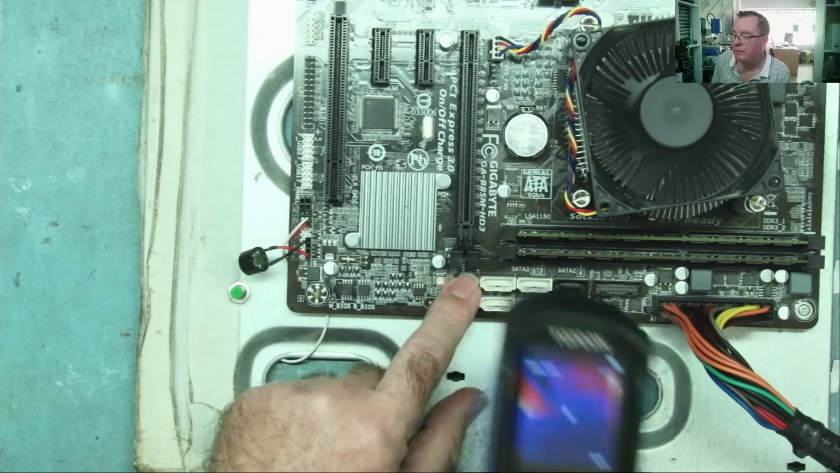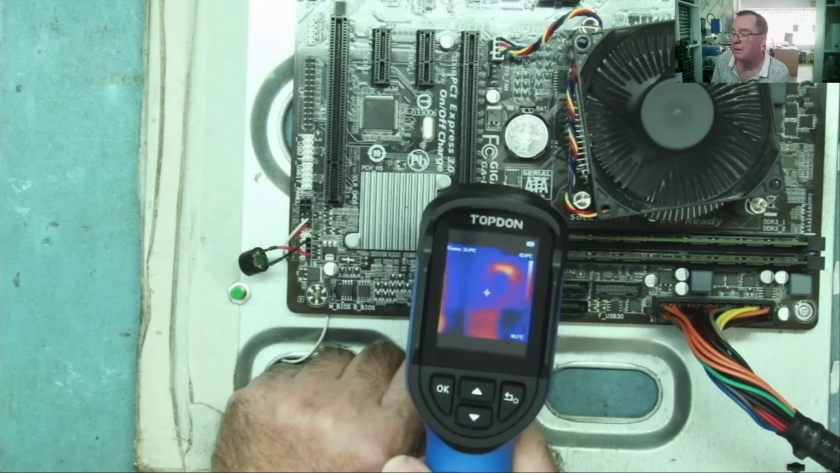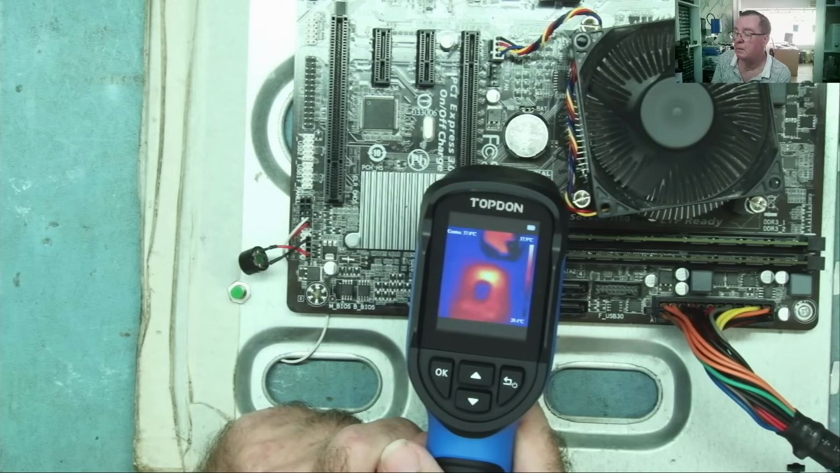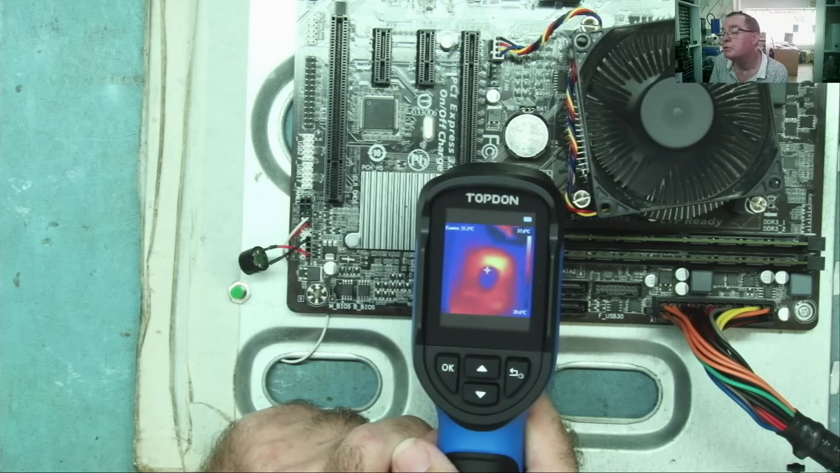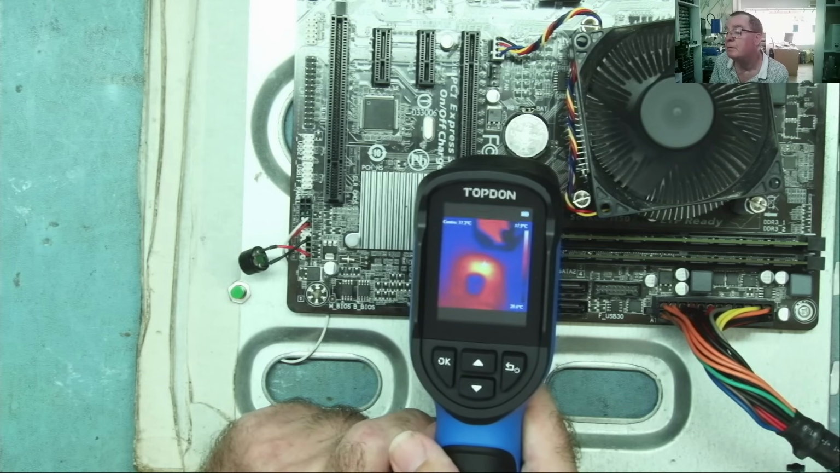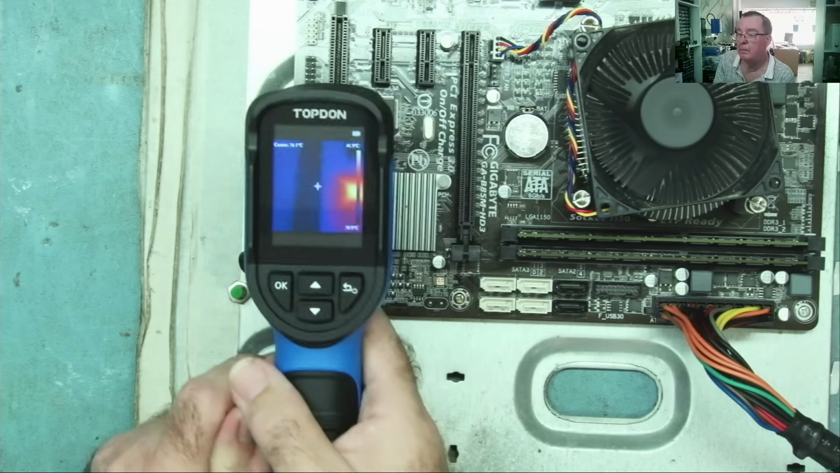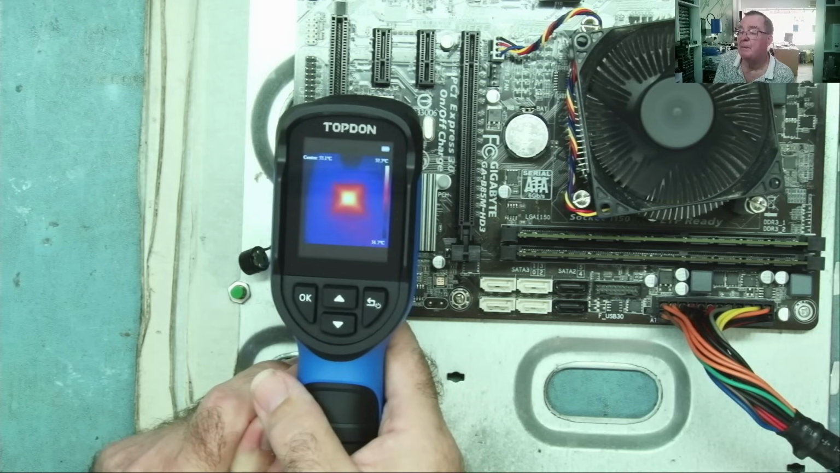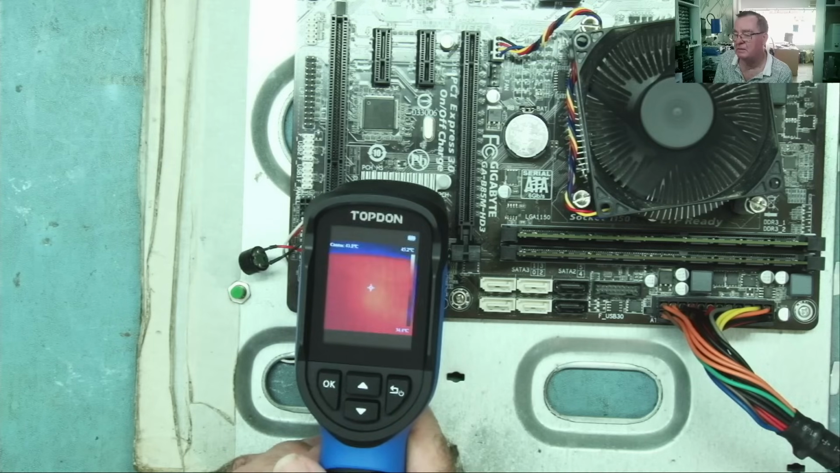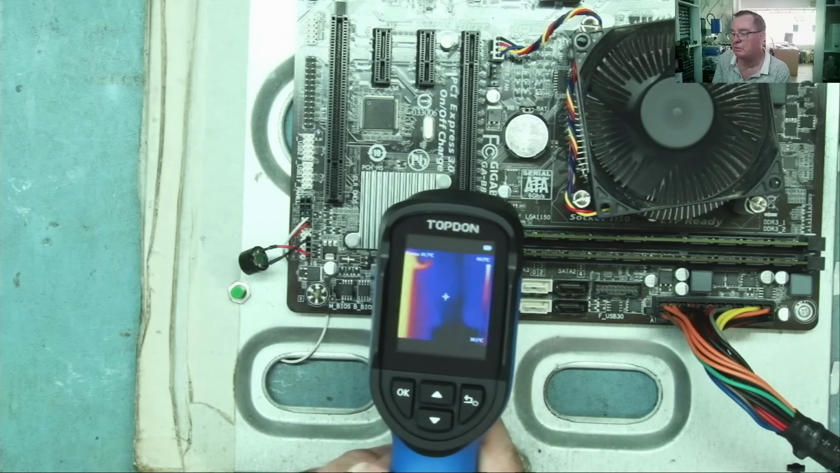We can see, for example, here this MOSFET, just move a little plastic clip out of the way, is warm. Yeah, we can read the temperature of that one, 35, something like that. Okay, another chip here. So these thermal cameras are designed well for electrical installation, that sort of work.